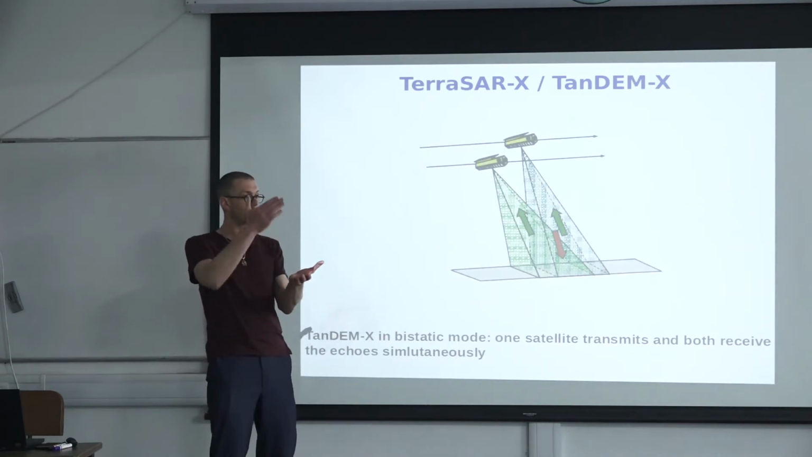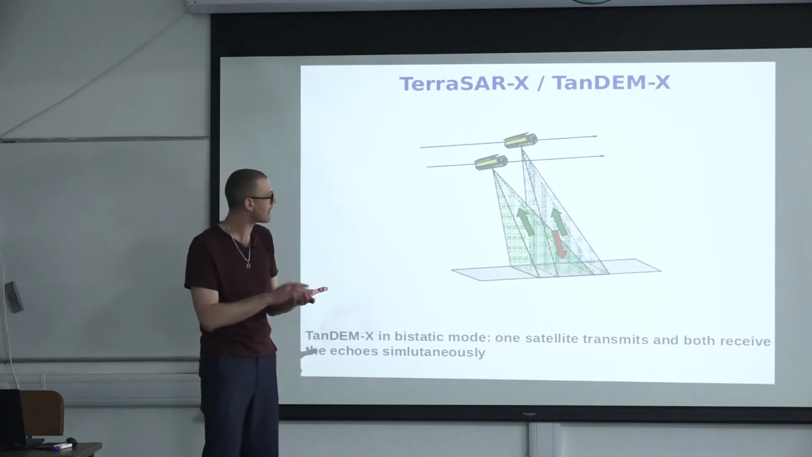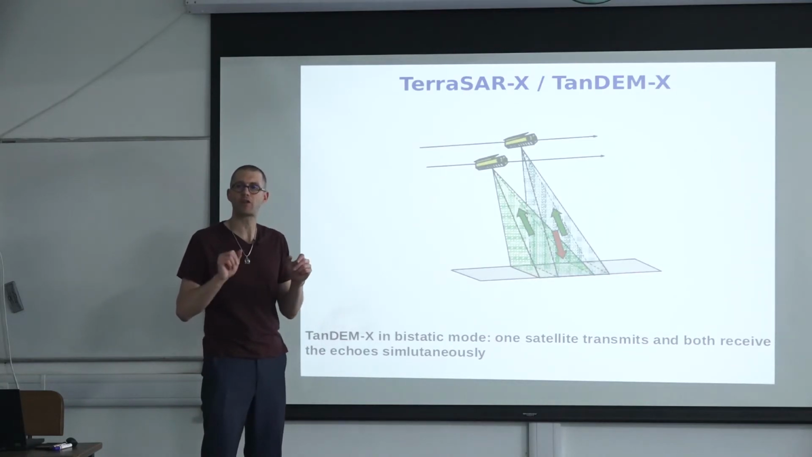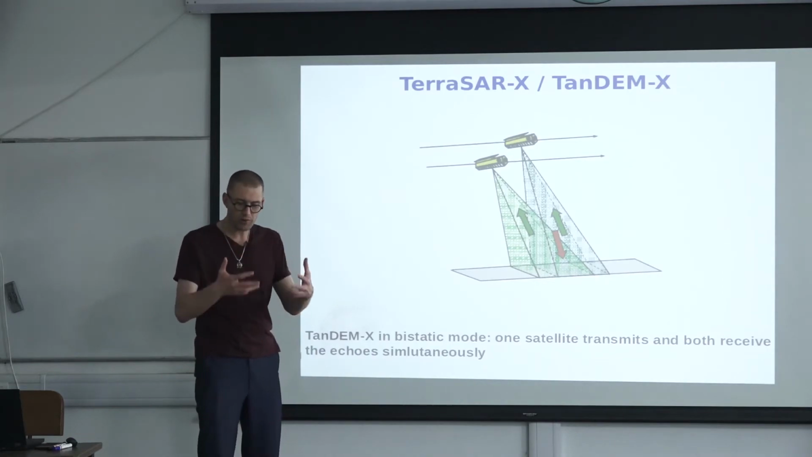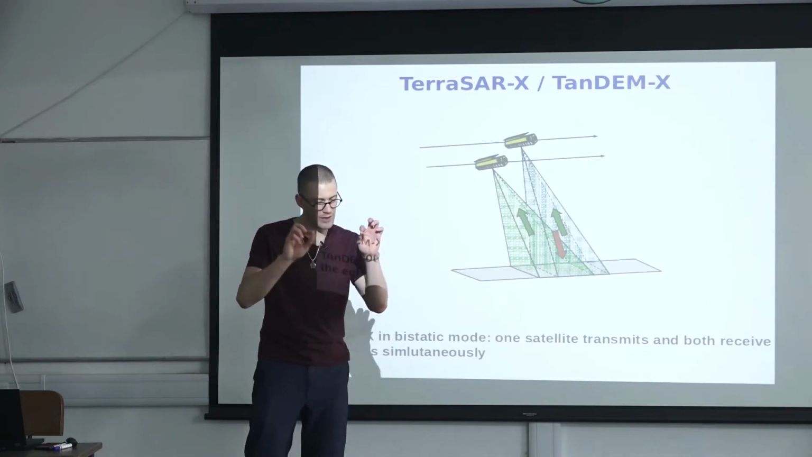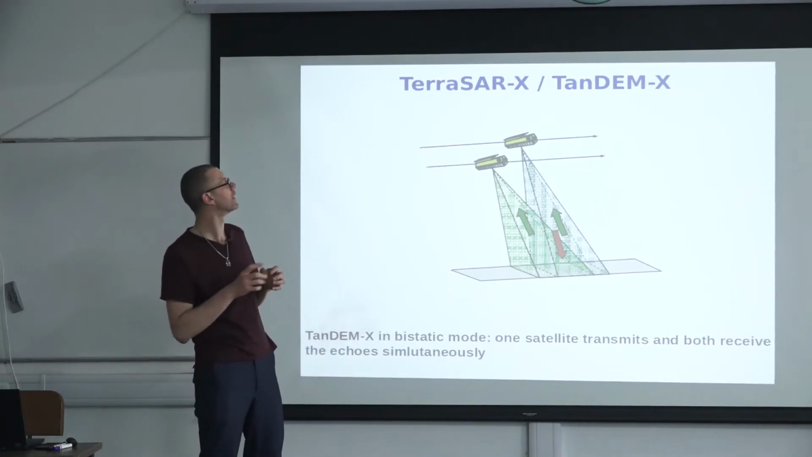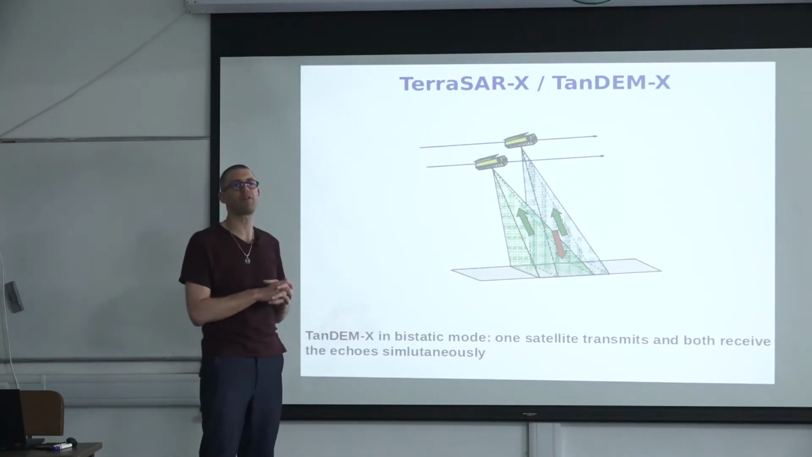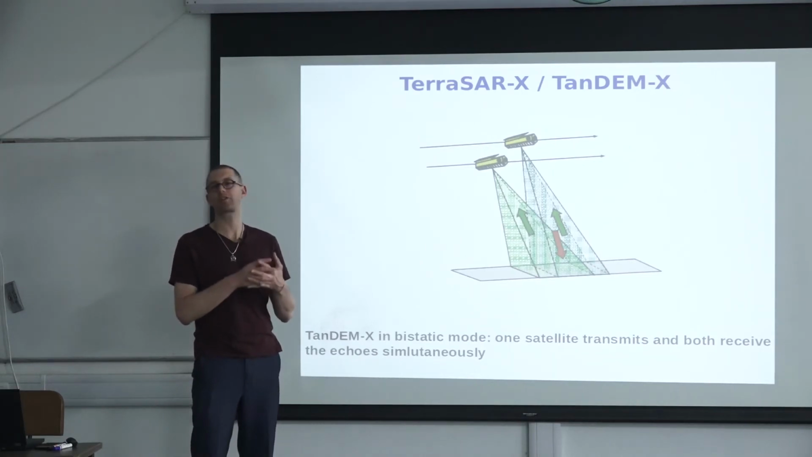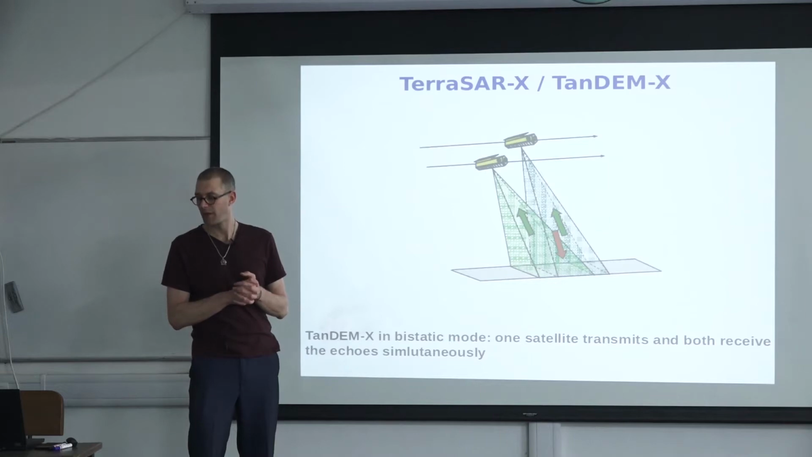If you go into the raw data, you would be able to generate a 3-meter DEM, for example, but that would be much more noisy. And the commercial product that is quality assessed and that is being released with an error report and all this kind of stuff is a 12.5 meter. And this is what is called the TanDEM-X World DEM, for example.